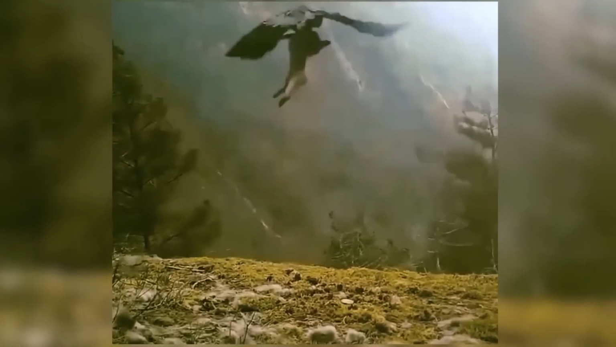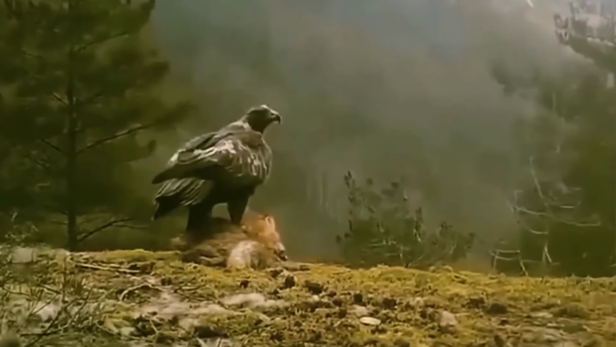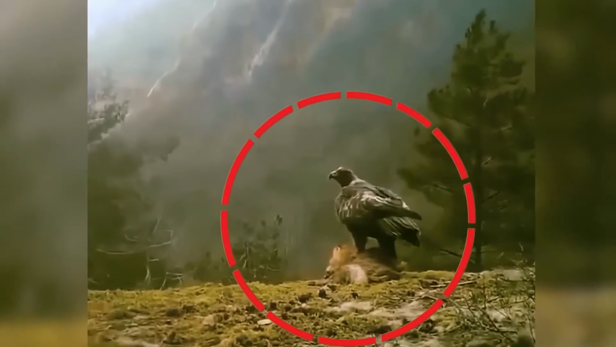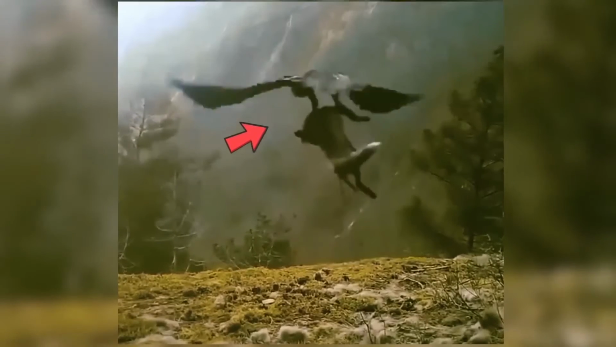Golden eagle's bold feast. With awe and wonder, a trail cam captured the remarkable strength of the golden eagle as it took flight. With a fox firmly grasped in its talons, the magnificent raptor demonstrated its hunting prowess, showcasing its ability to overpower animals larger than itself. Though the feat was extraordinary, the circumstances were unique, as the fox had already succumbed to its fate, making the eagle's meal relatively effortless.